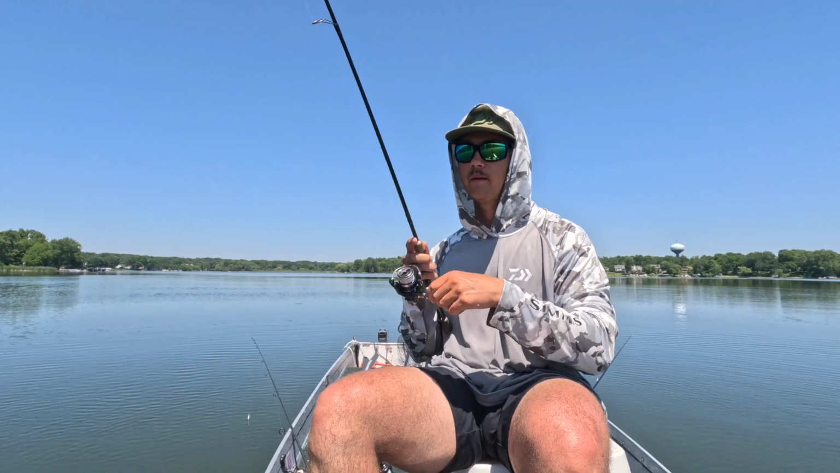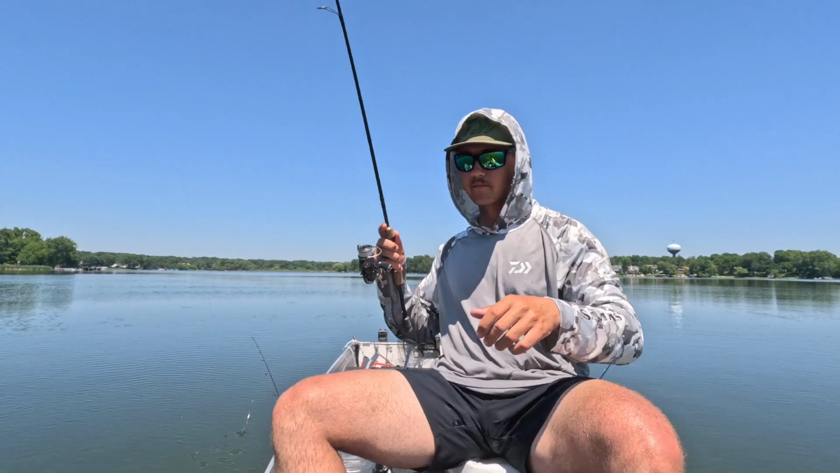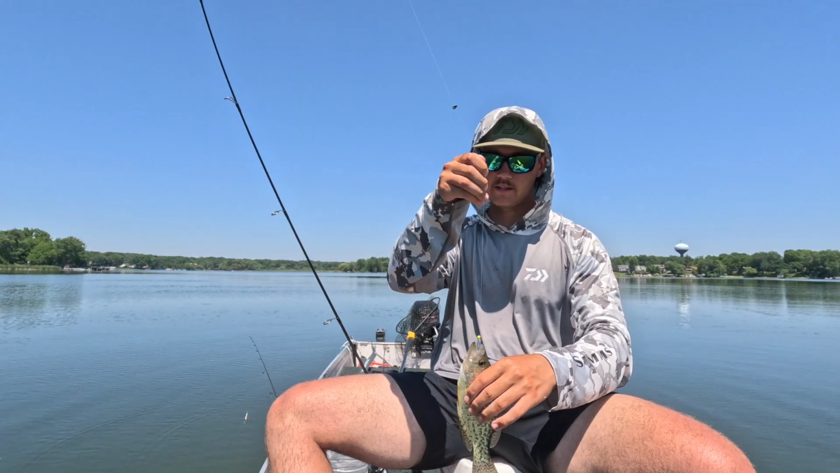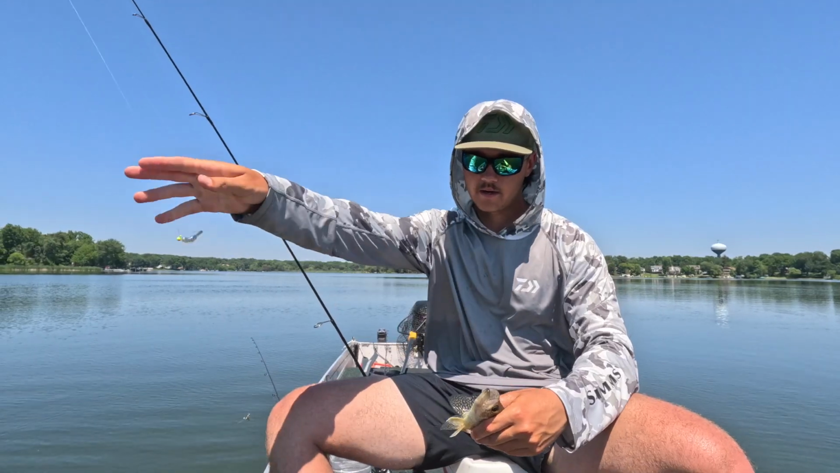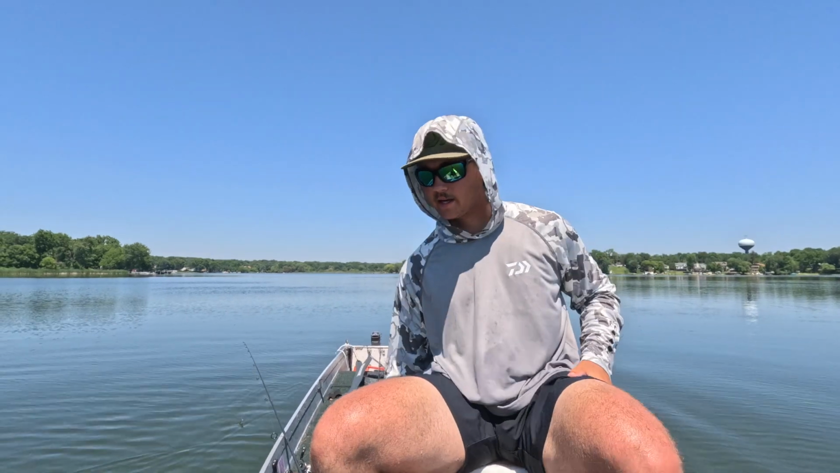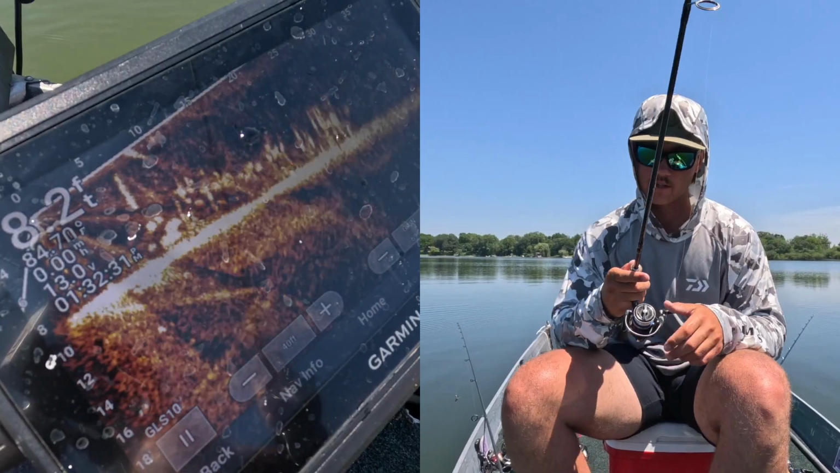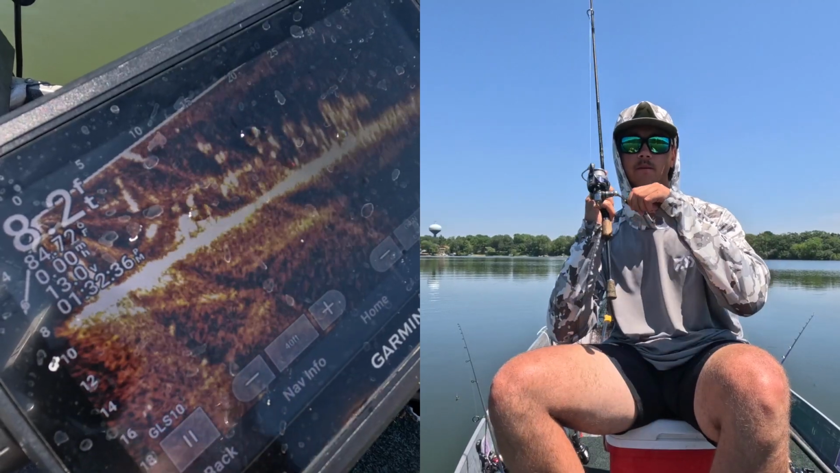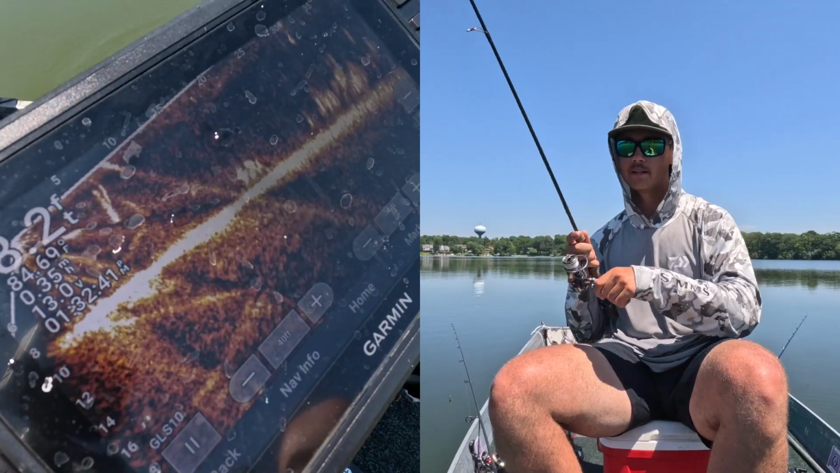Yup. Get over here, guy. That's a perfect eater. That's that 8.5. Probably a 9 incher. That's a solid crappie. In the bucket he goes. I got plenty of ice there for him. Make sure you got ice though. If you're going to keep these crappies, gotta keep them cold. Oh yeah. Gotta love crappies, dude. I love it.